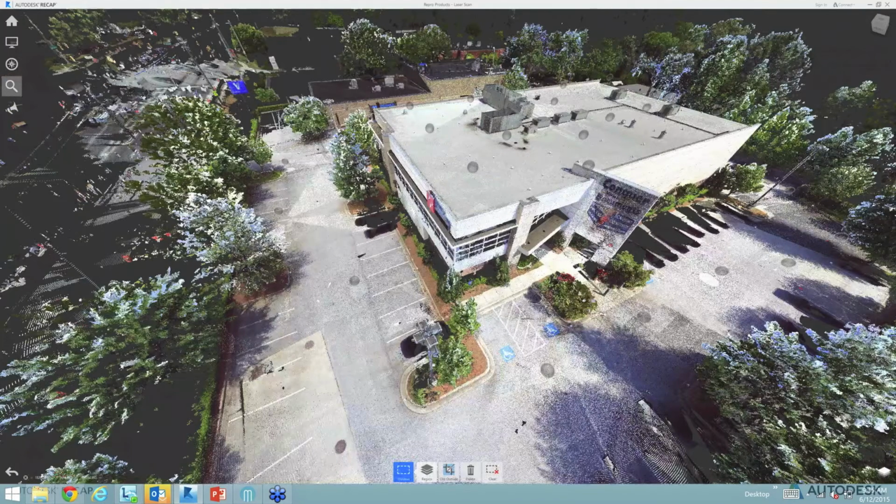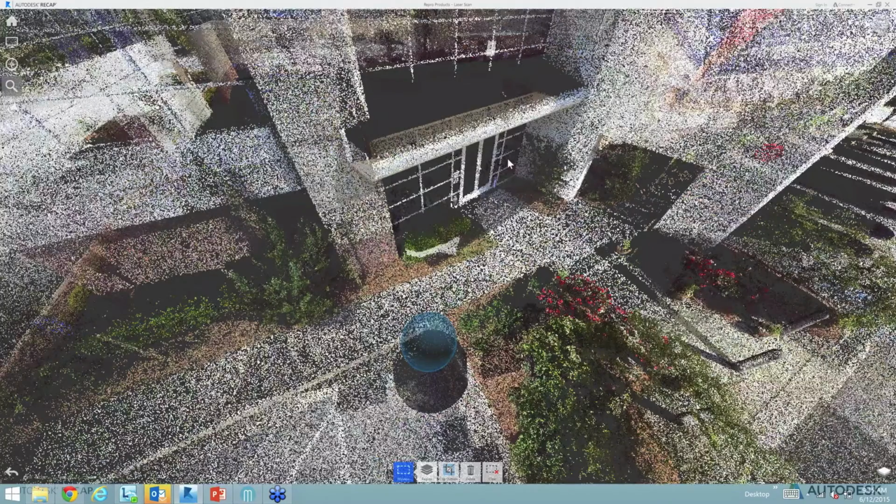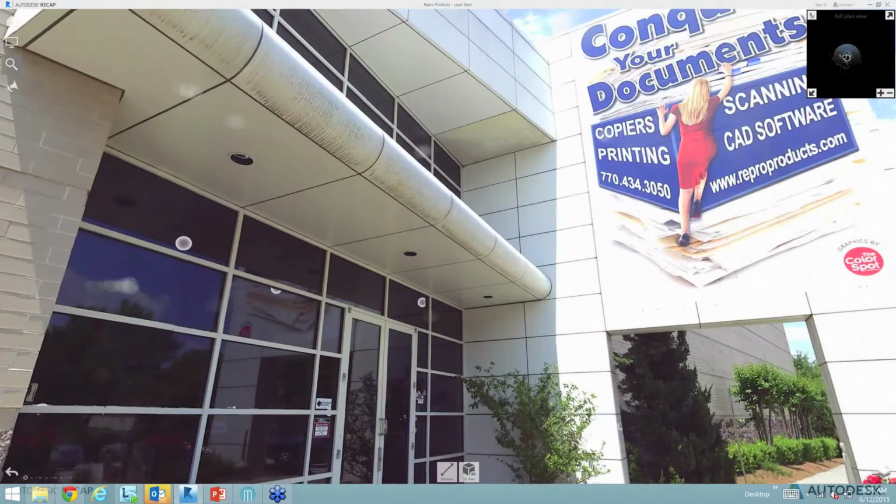Pretty typical for what you'd see from this. We do have our real view imagery as well. Again, pretty standard for most of these projects. I'll try not to move around too quickly because of the session. But as you can see, we have some pretty nice looking data here.